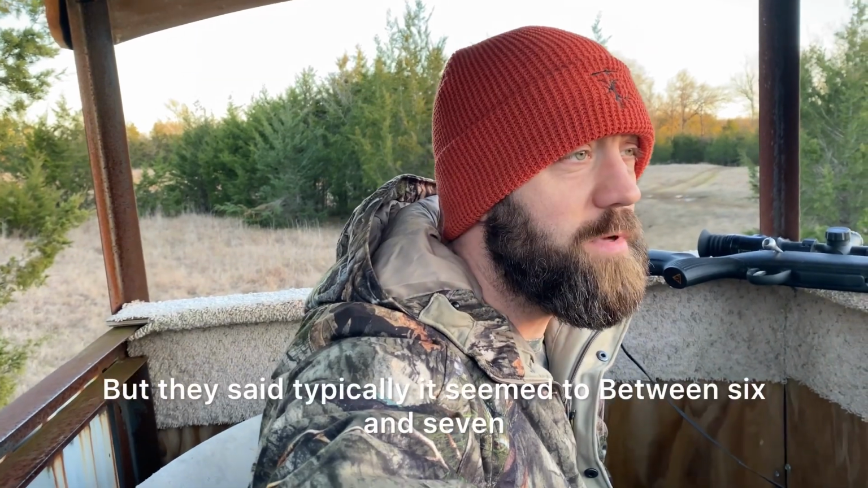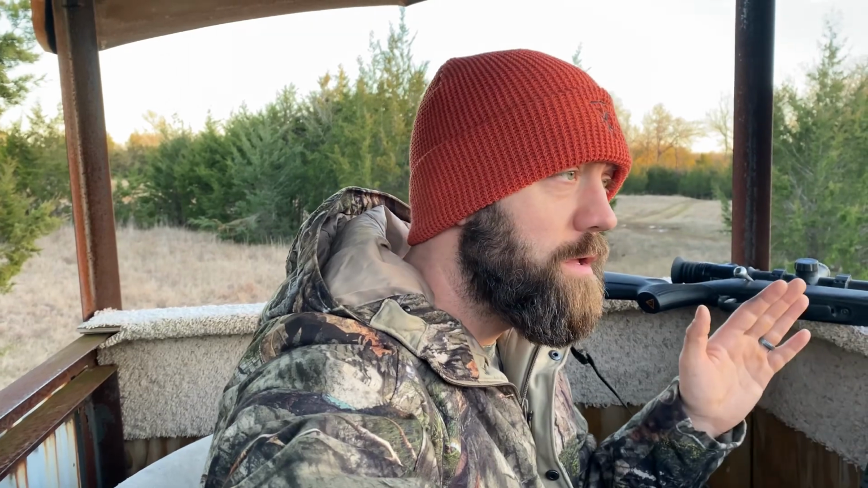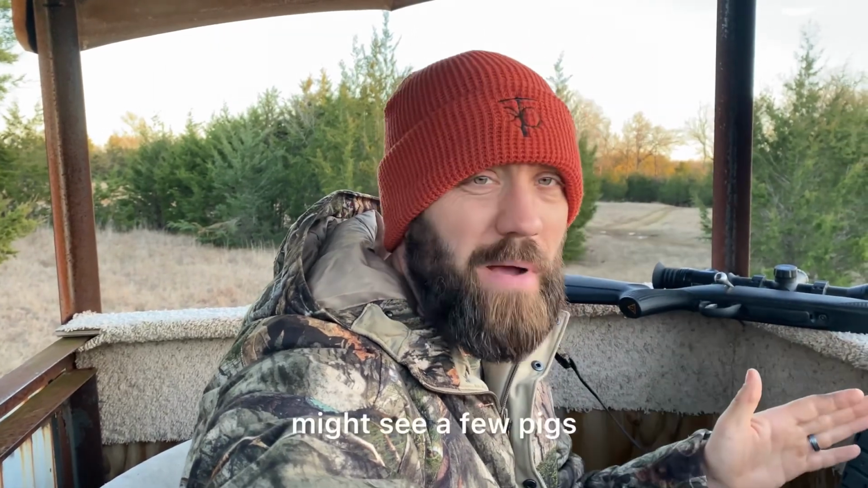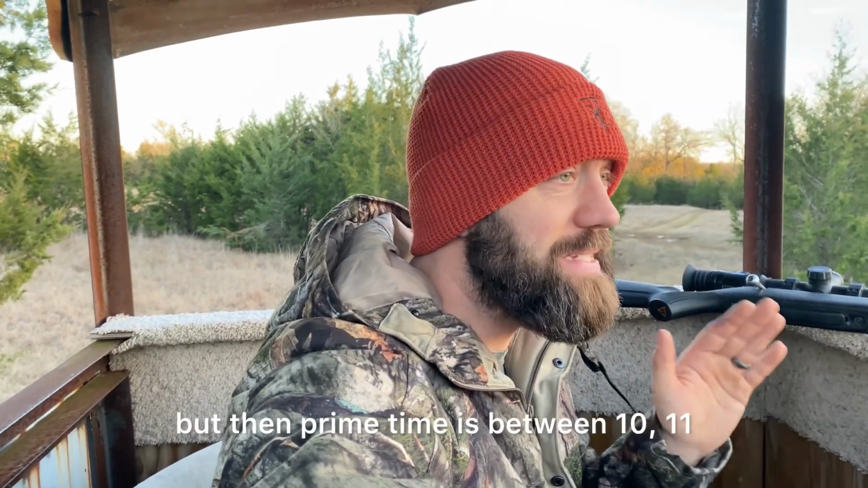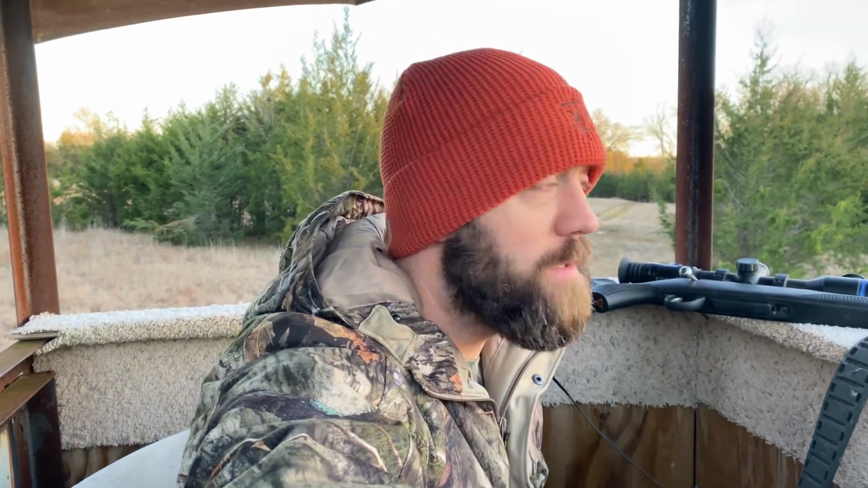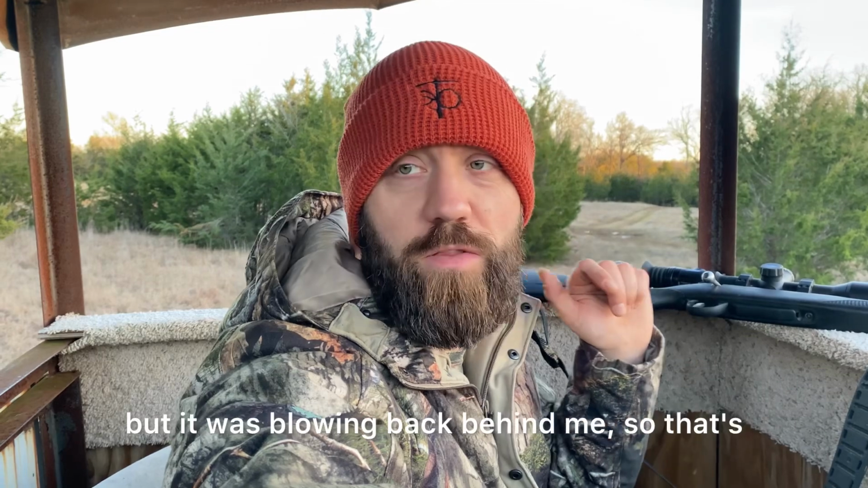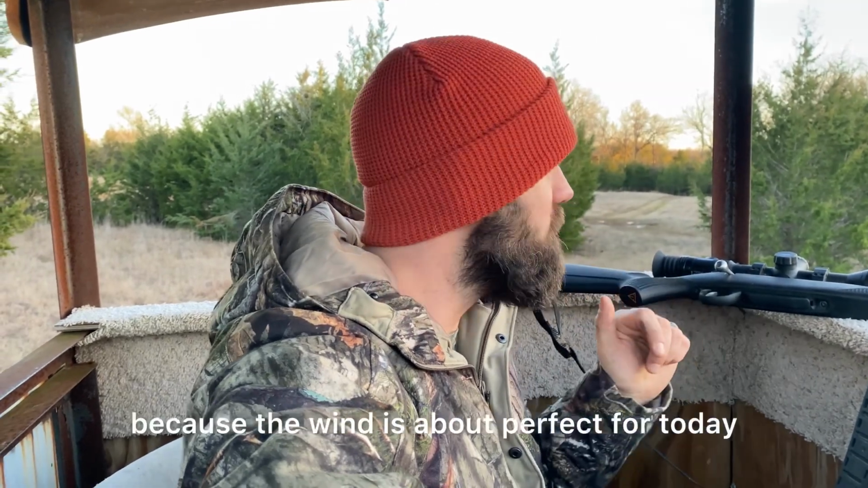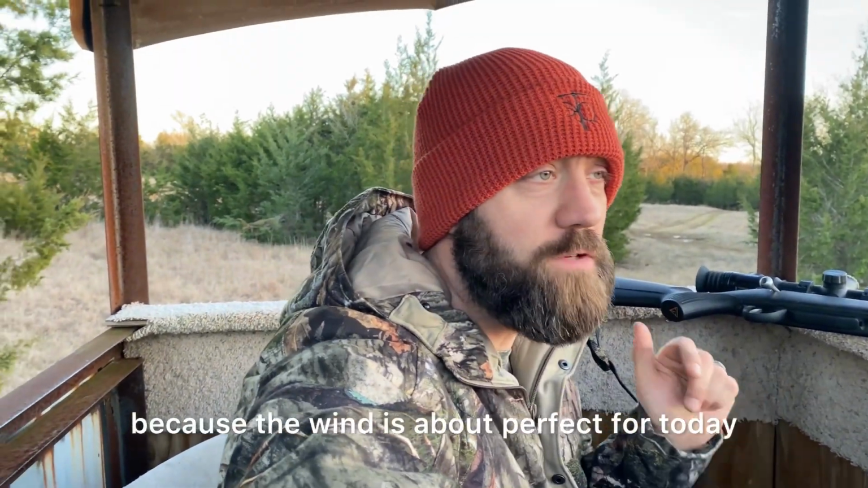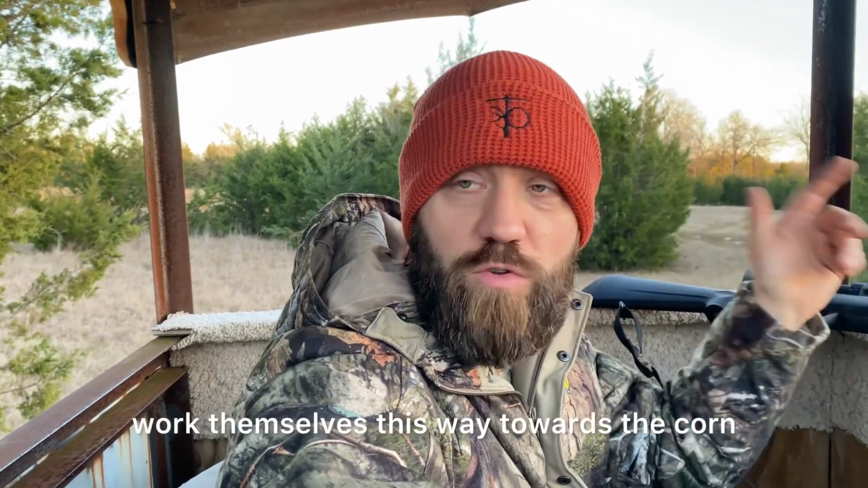But they said typically it seemed between 6 and 7, you get a lot of deer out here. And then up about 8 o'clock, might see a few pigs, but then prime time is between 10, 11, midnight, something like that. But super calm. There was a little wind gust, but it was blowing back behind me, so he put me in the stand specifically because the wind is about perfect for today. They usually come out of the trees on that other side, work themselves this way towards the corn.